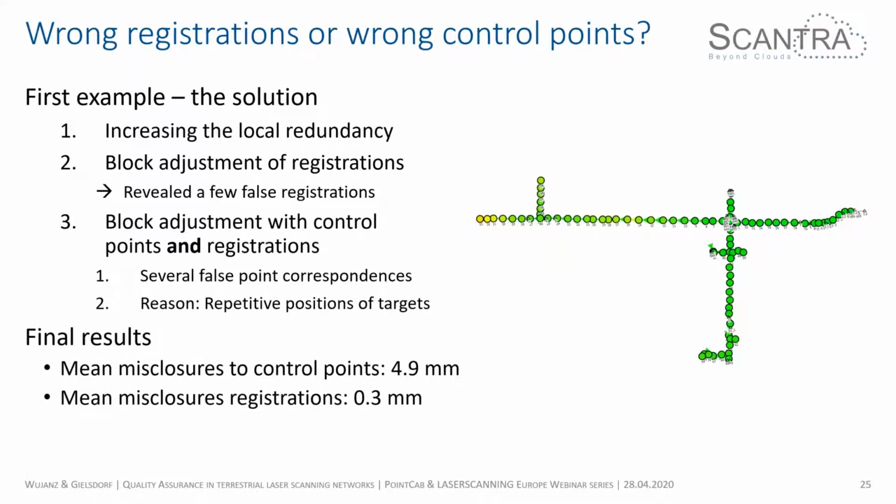The misclosures to the control points were below 5 millimeters, and the scan to scan relative accuracy was about 0.3 millimeters. So everything was sorted then. So that's the first example. Here we had actually a mix between 2 different sources.